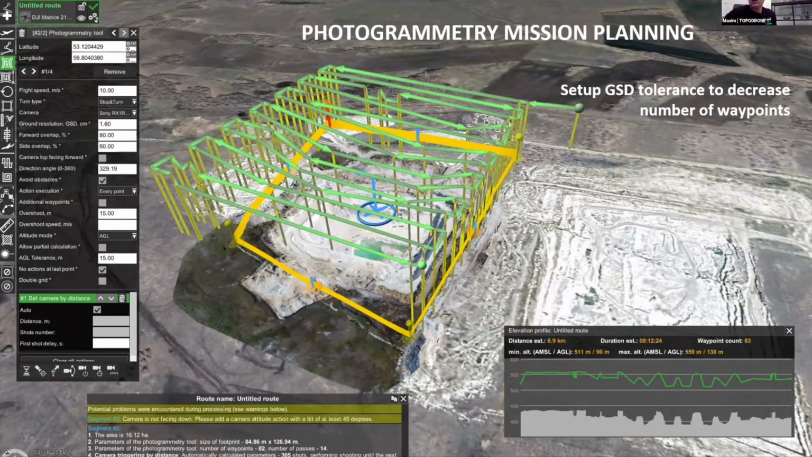And as you know, all DJI drones have a restriction of 99 waypoints per mission. In this case, you can set up the agile tolerance parameter to increase or decrease the number of waypoints as well. But be careful to avoid any high structures or any high buildings and so on. So you should prepare your flight carefully. And of course, we can add some actions for the camera and so on.